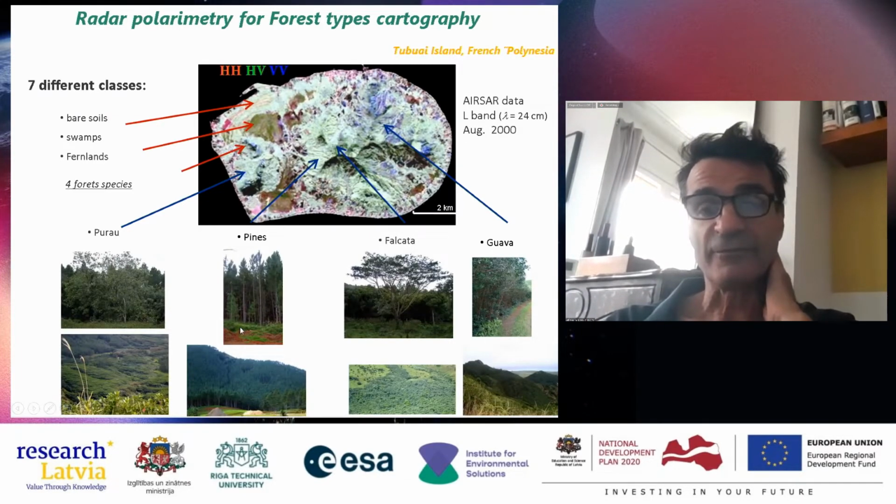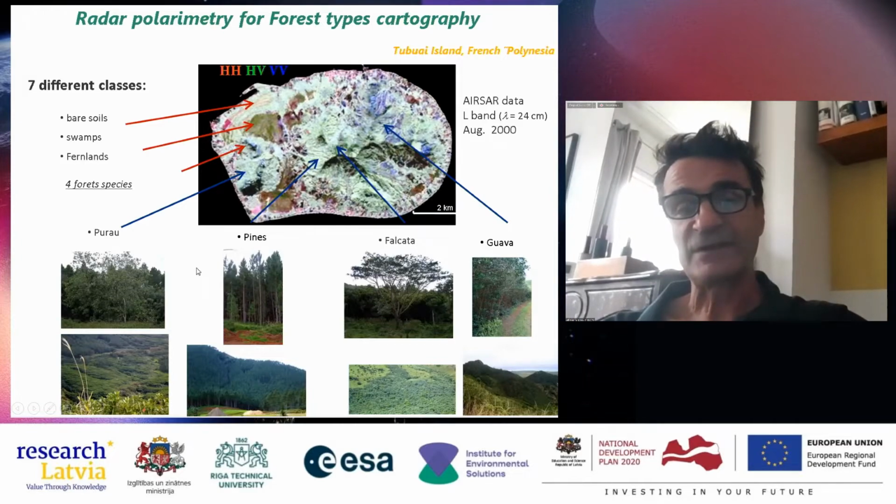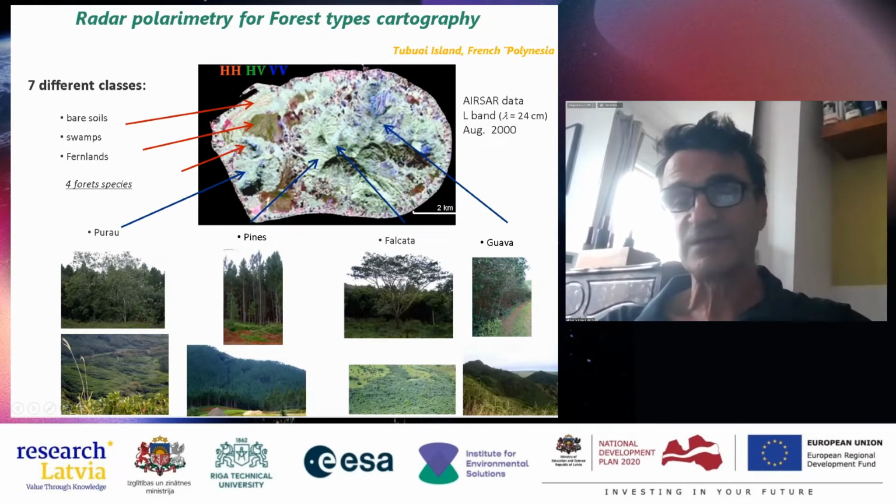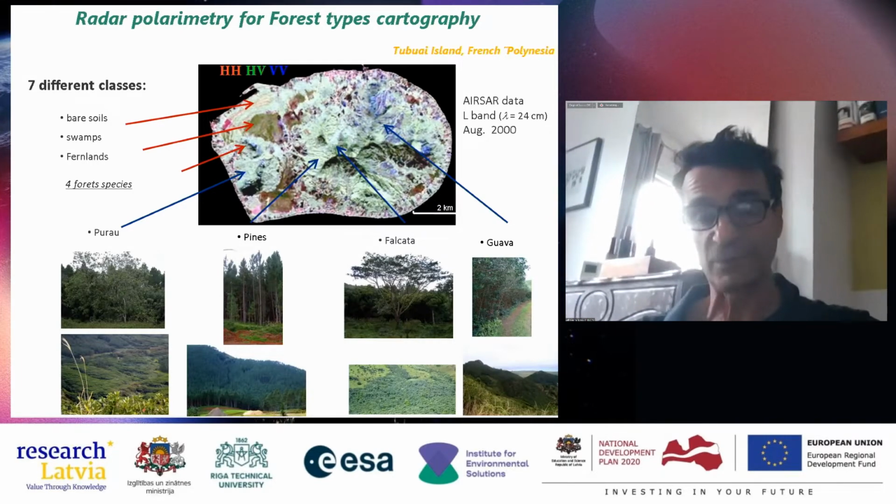And here for 4 different forest types, because the polarization is very sensitive to the geometry of the scatterers, and these different trees have totally different geometrical structures. That was very useful to discriminate them just with different polarization.